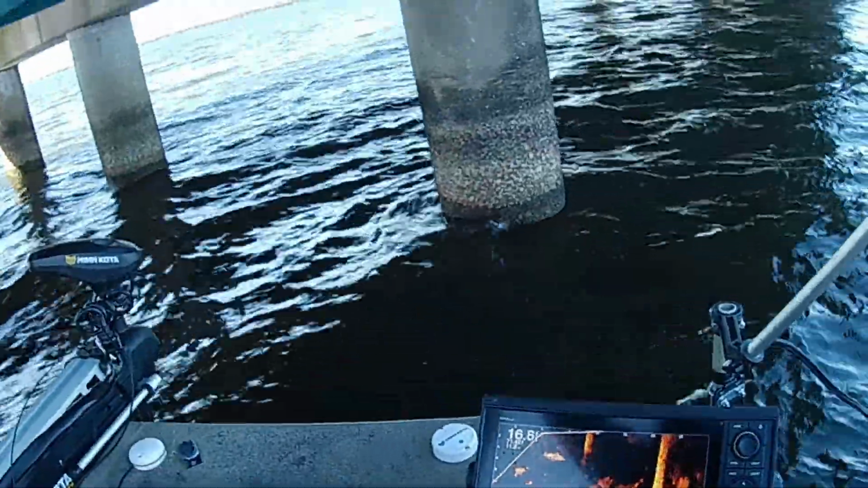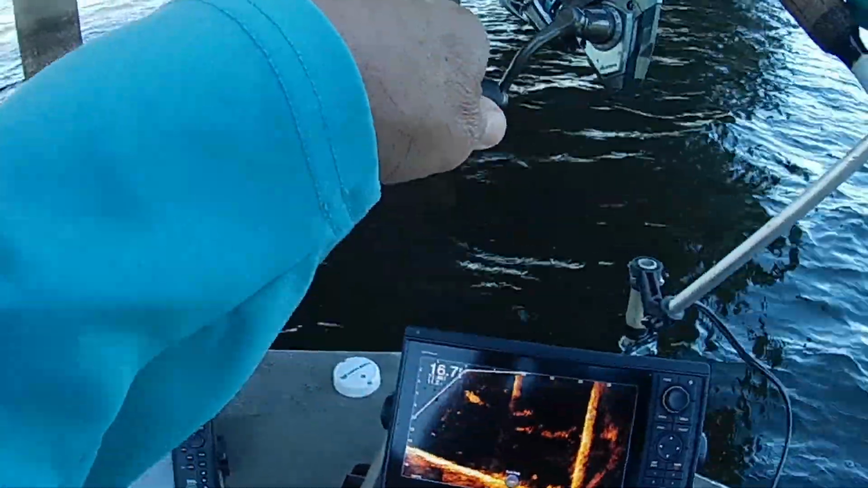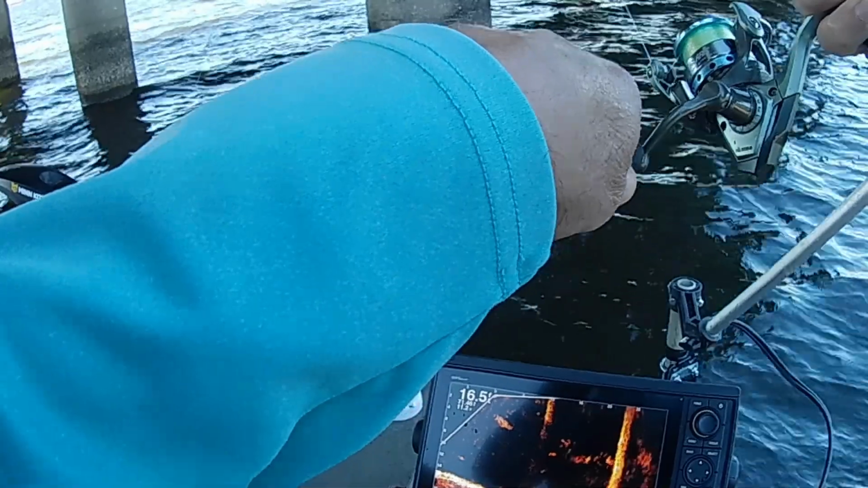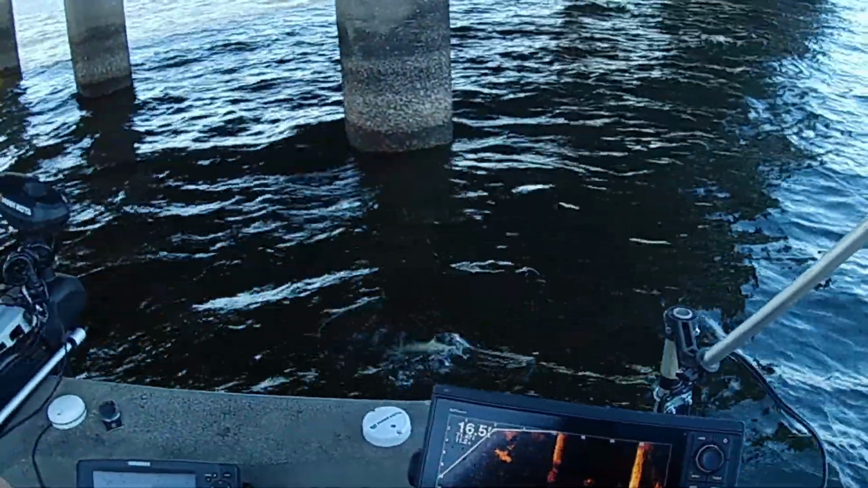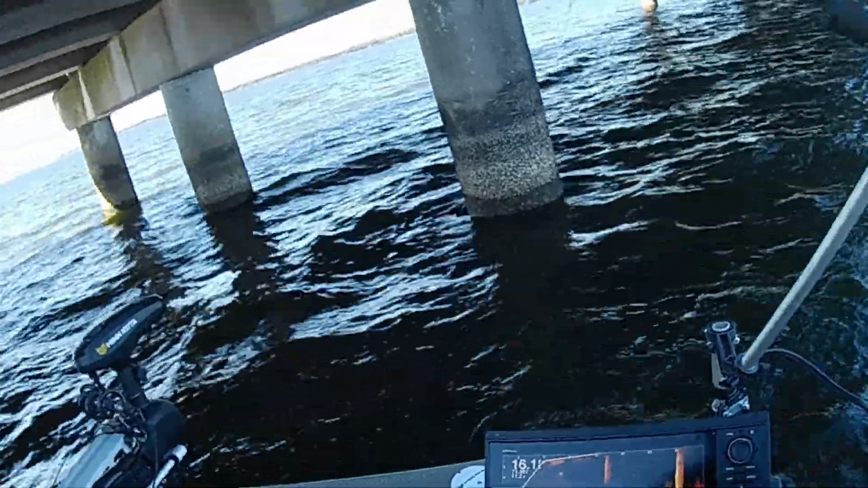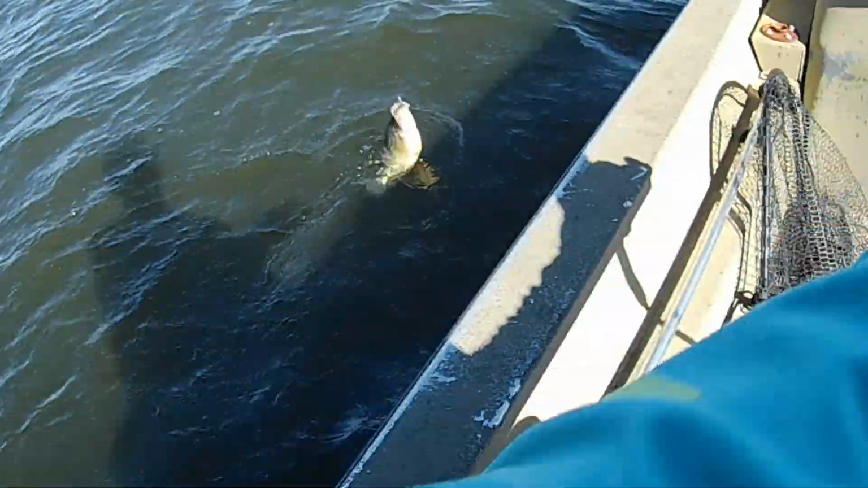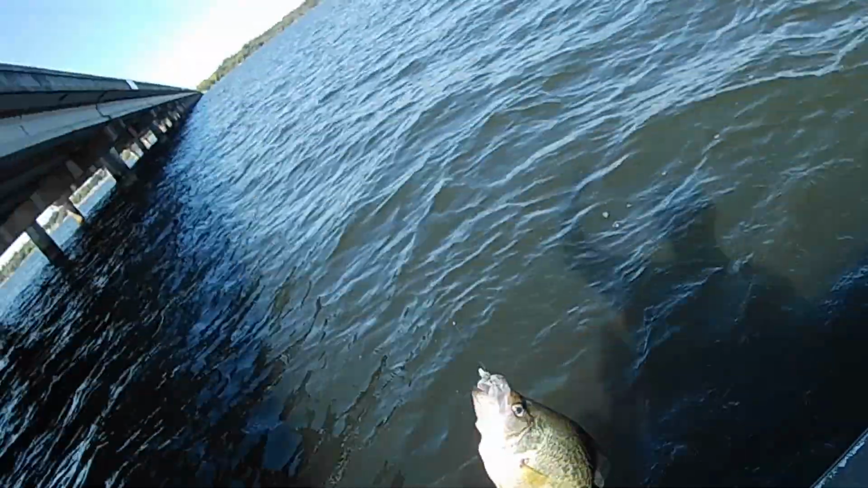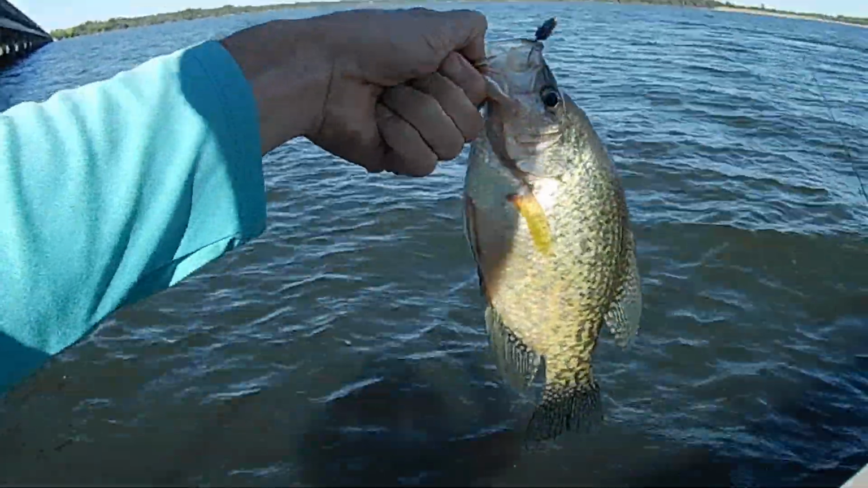I got him. I got him out of there. Come on now. Woo, where you going, boy? Where you going? Come here to me. Ooh, hey, that's a good one there. That's a good one there. Old black crappie. Yeah. Look at that, just barely in the lip though.